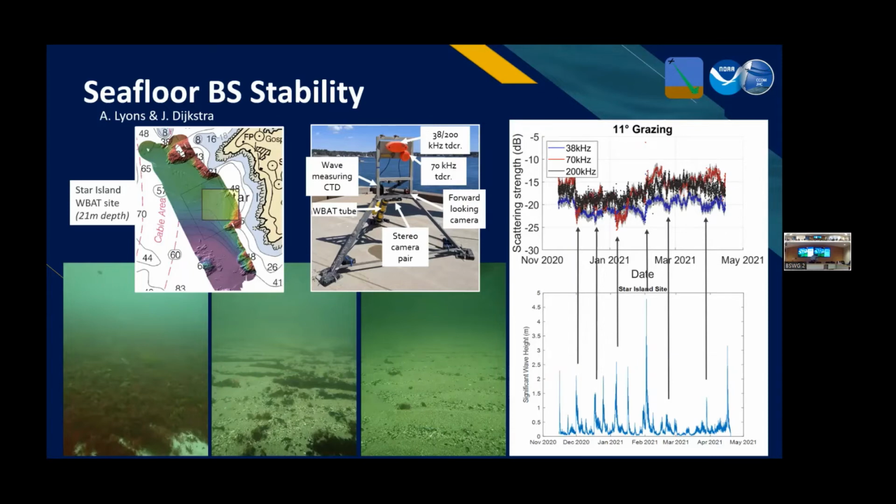And this is after storm events. Same piece of seafloor, just right after storm events. And so this implies that there's going to be a change in the backscatter. And Tony is going to observe this. He's seeing trends on both a weekly level related to these significant wave heights. So we have wave forcing impacting the stability of our measurements. And we also have observed monthly trends that we're not quite sure yet what they're correlated to.